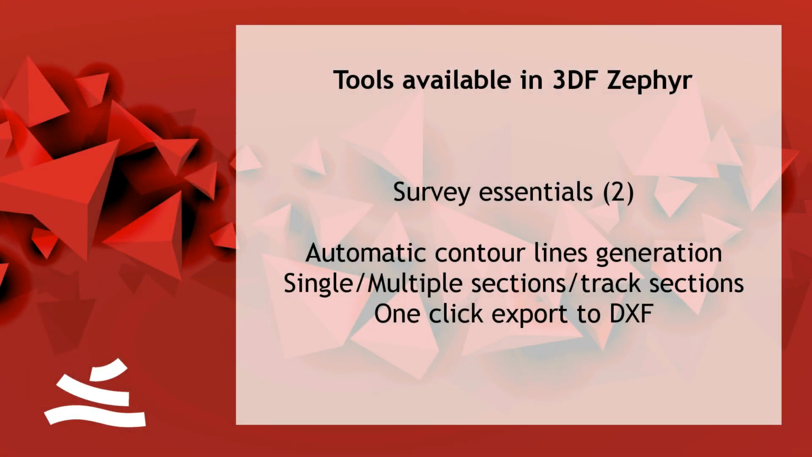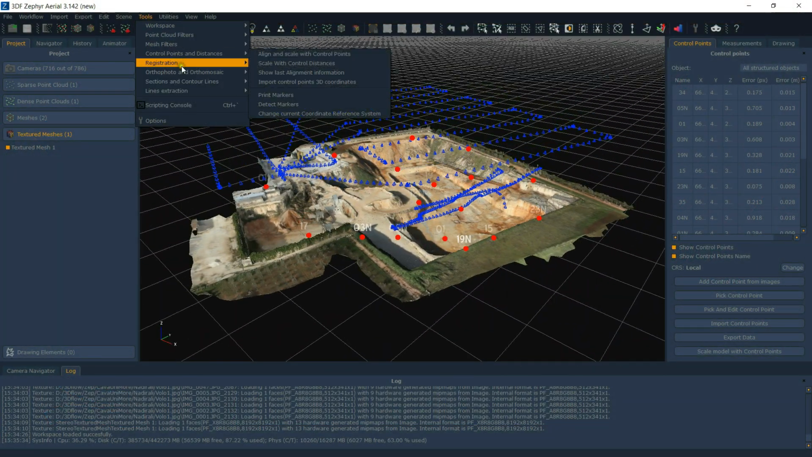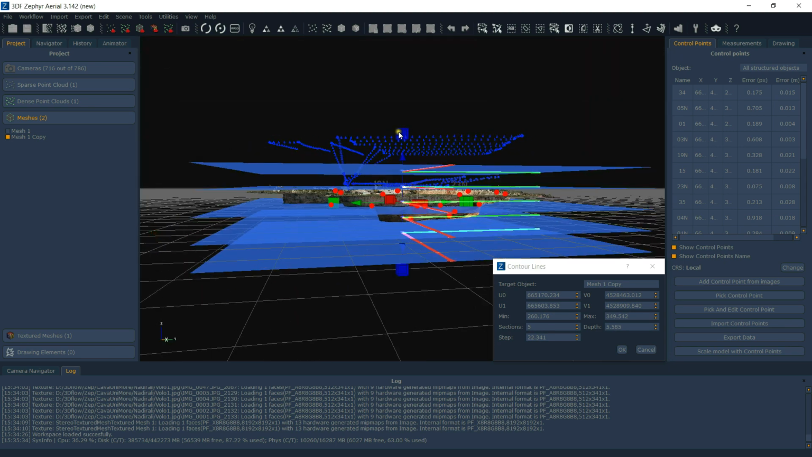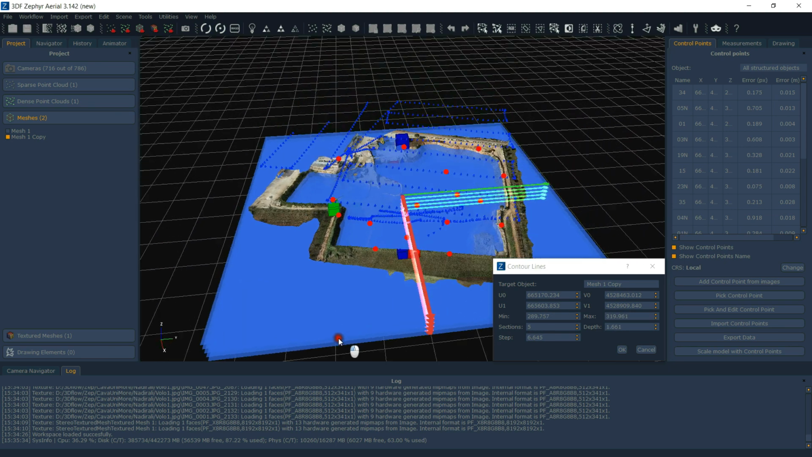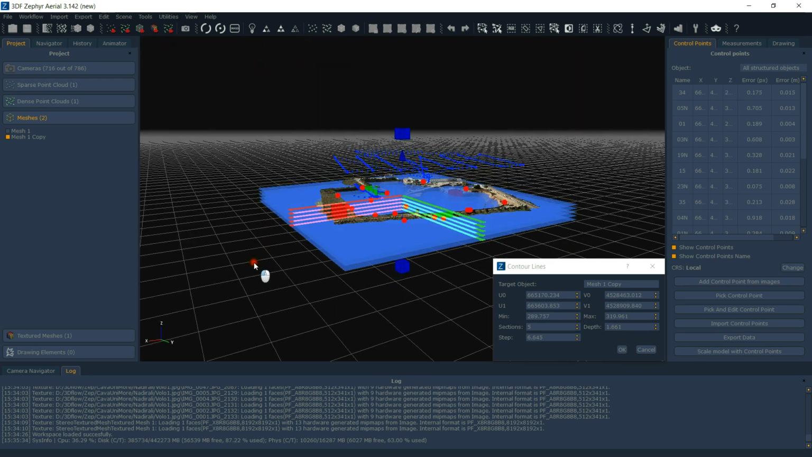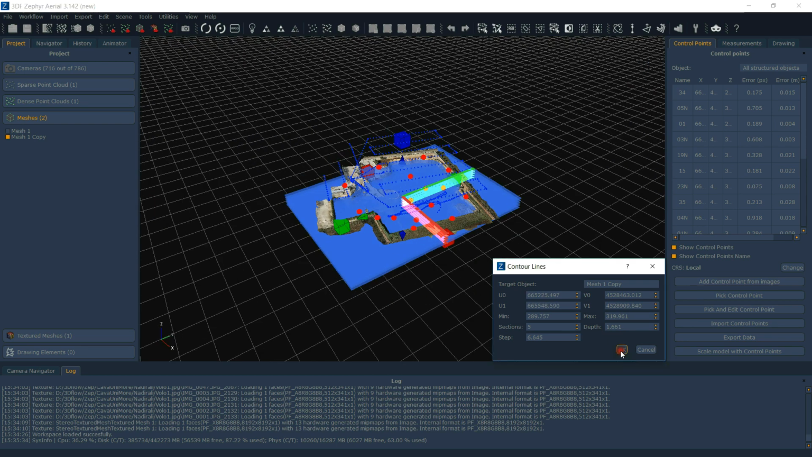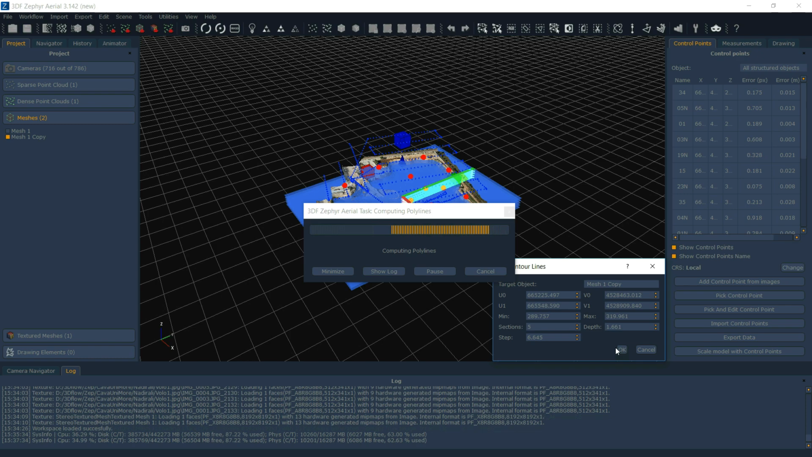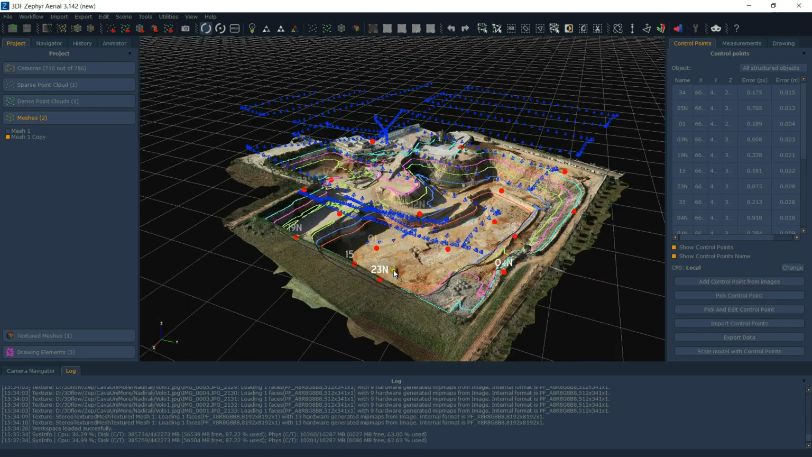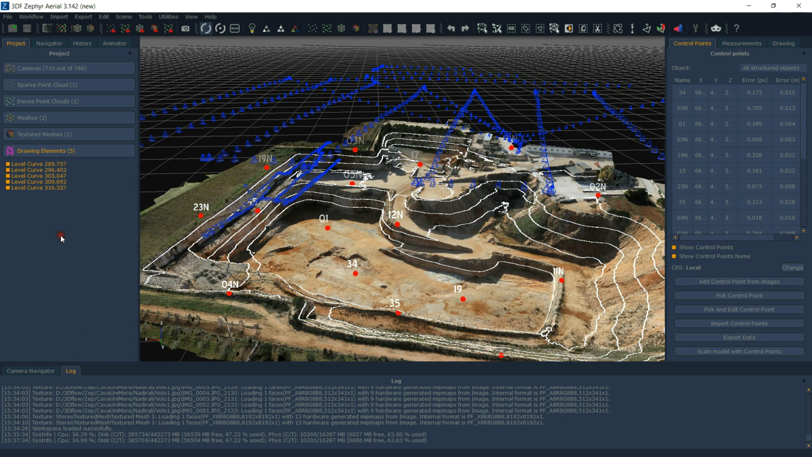Some other survey essentials that we offer. Control line generation, very simple. You can do it visually with our gizmo or using control points and directly typing in this box the number of sections, the steps that you want. Absolutely, you can do it visually or by number. You have the complete choice and control over everything you do in Zephyr. So in this case, I selected a few planes that are intersecting my mesh, and there I have my control lines that can then be exported into Excel.